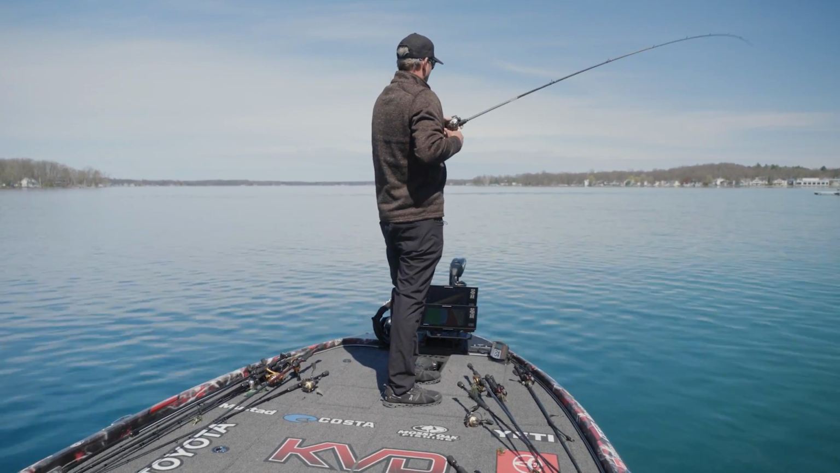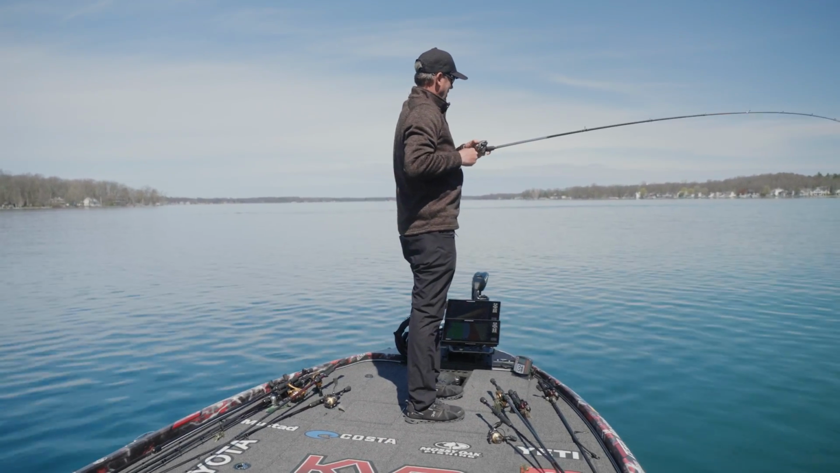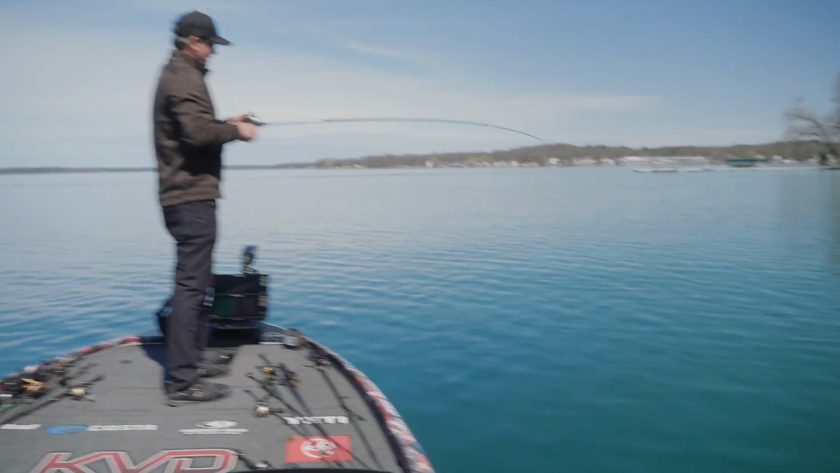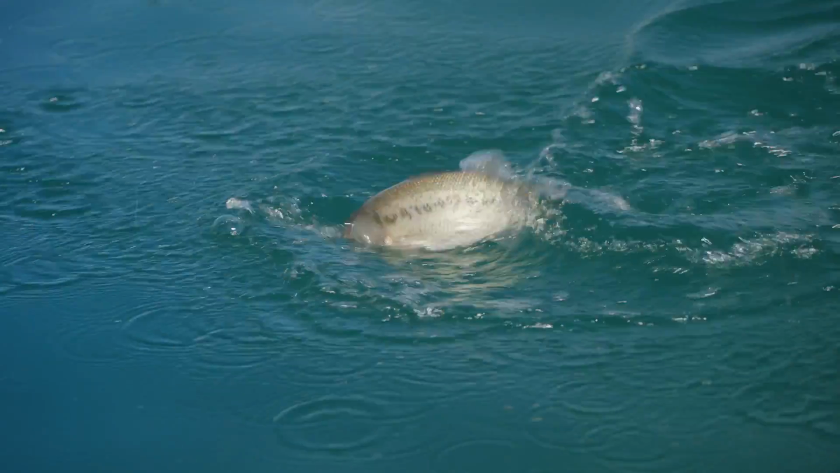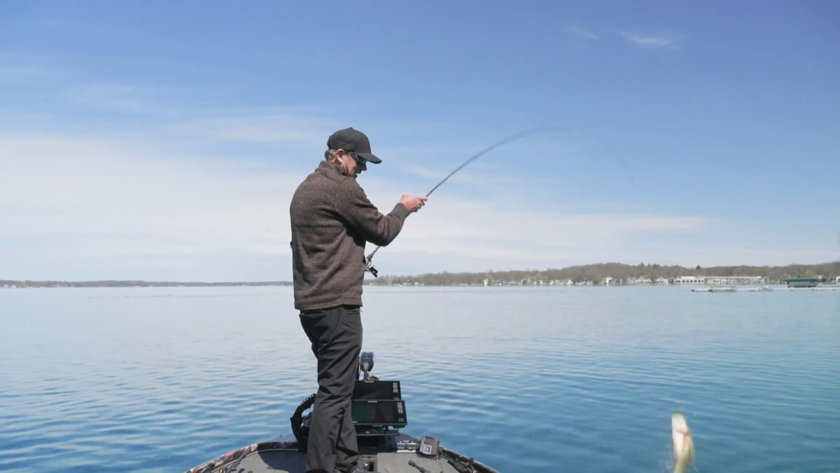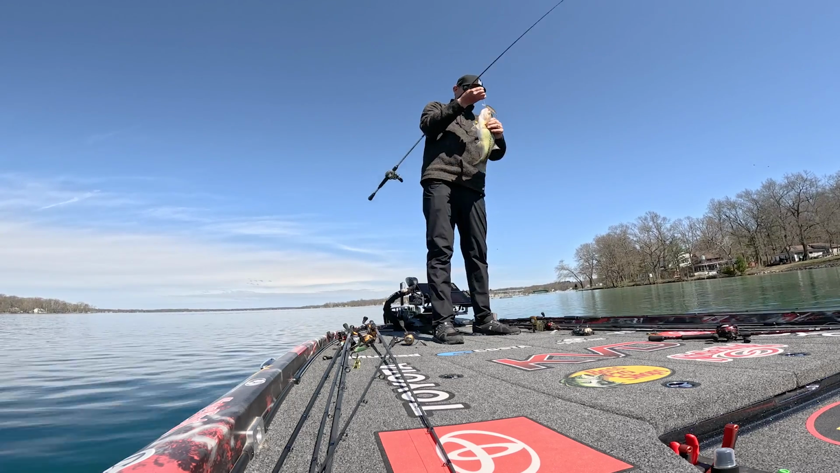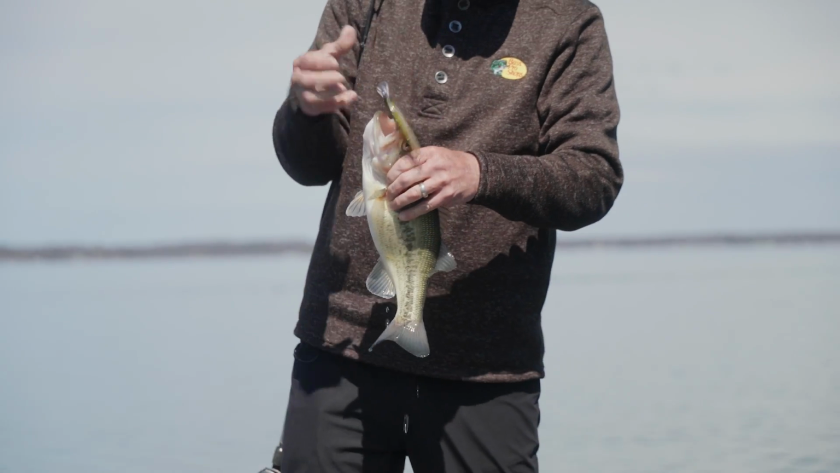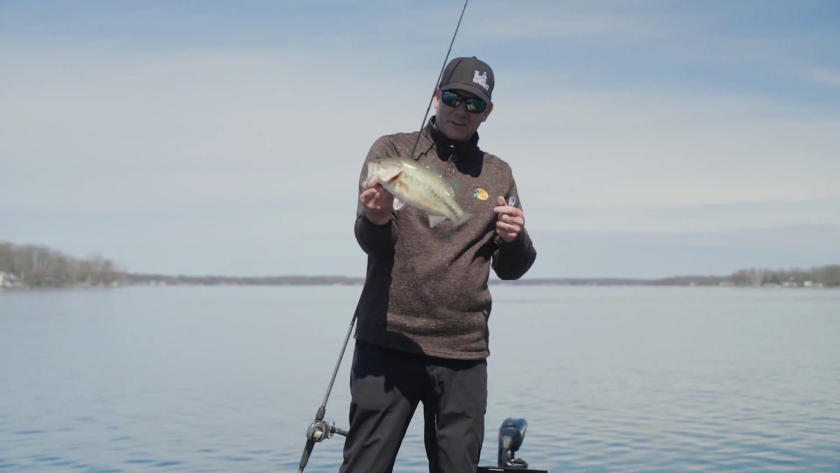Fish. Man, it's dead calm. Good one too. I have seen some bass today. Water's cold and we got a nice sunny day. We had a really big front the last couple of days come through, and these fish are staging.